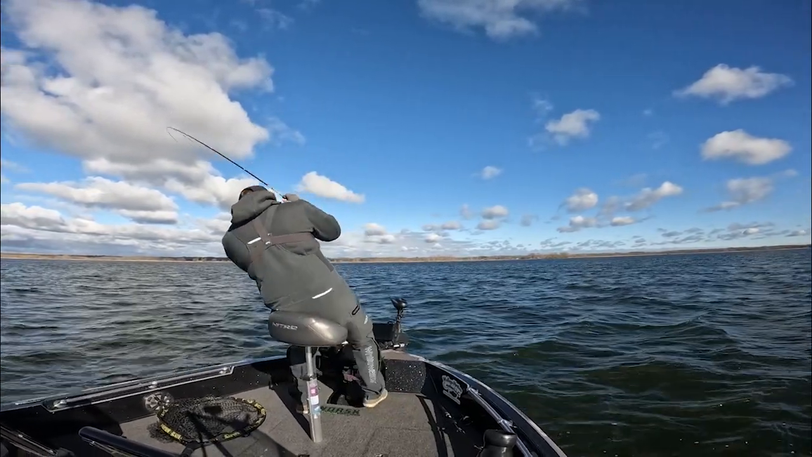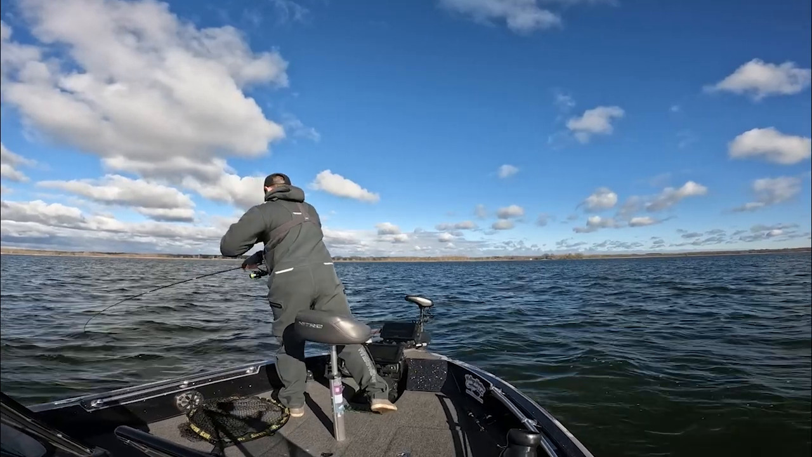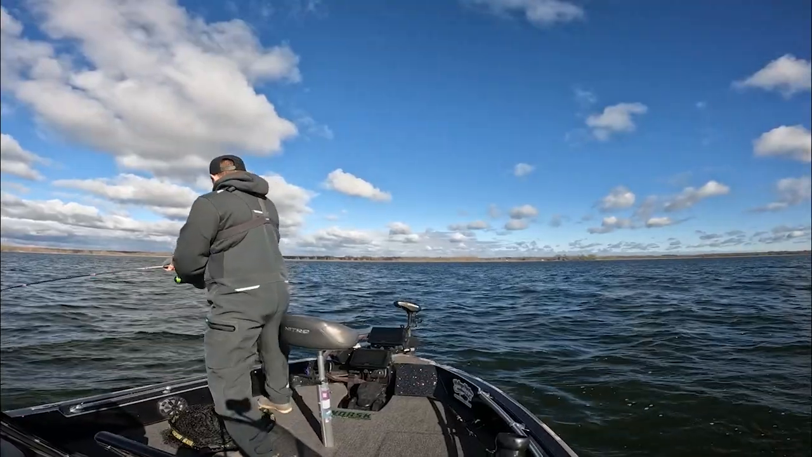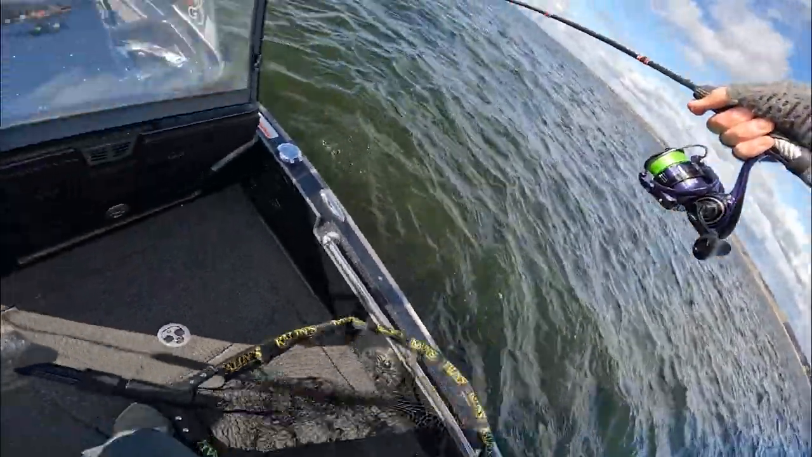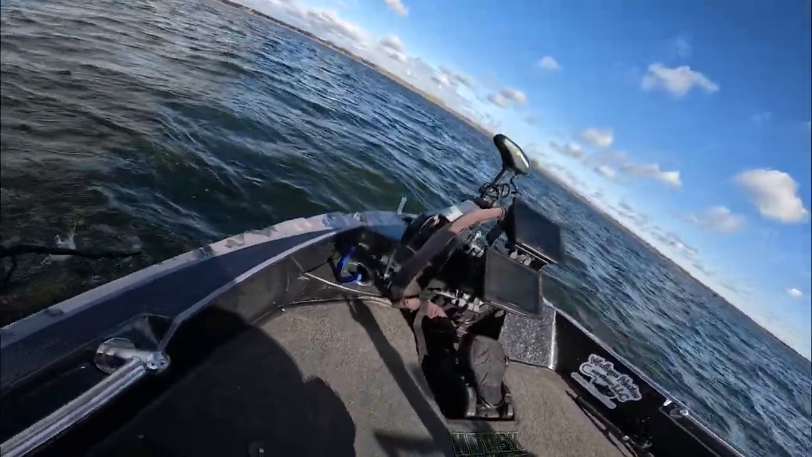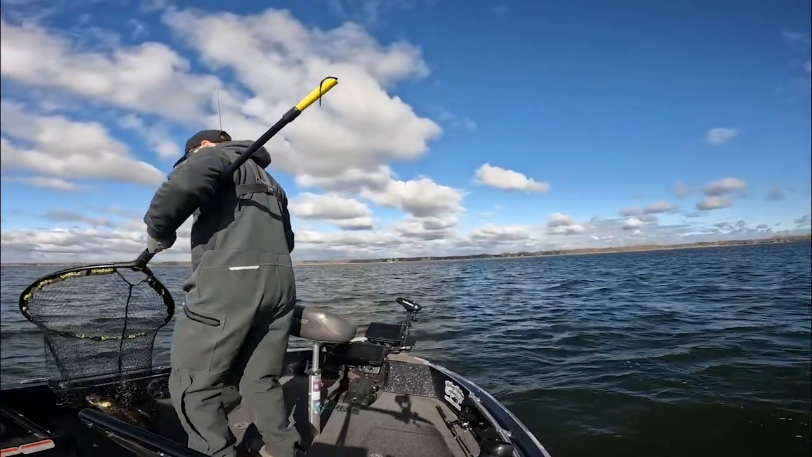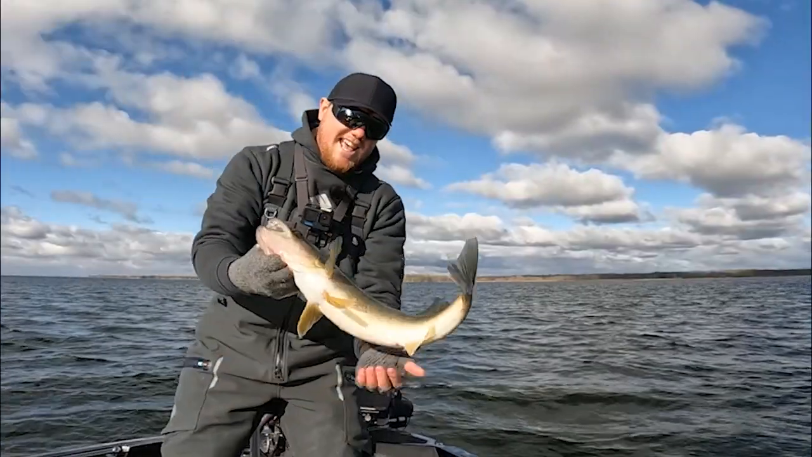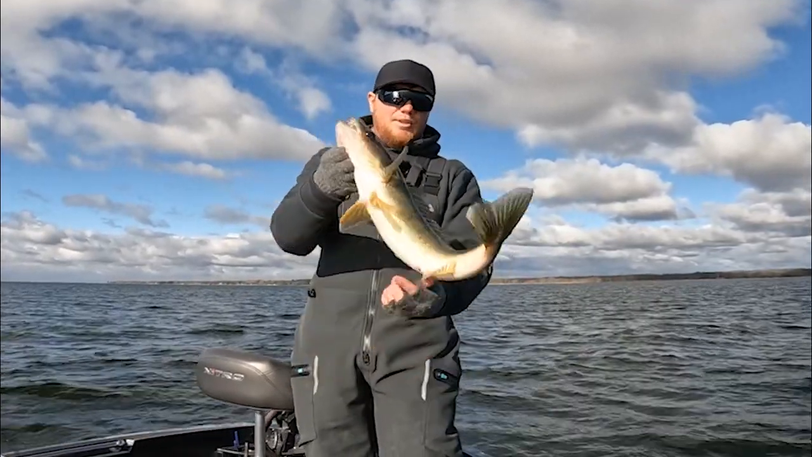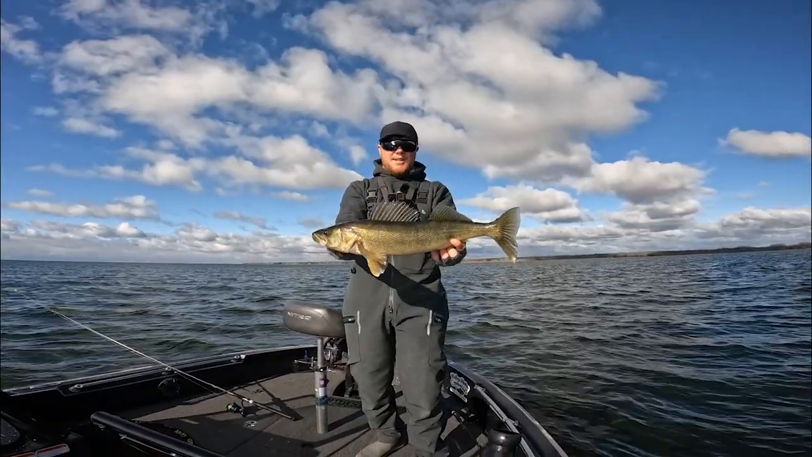Got him. That was quick. That did not take long at all. And we got him. Oh yeah. And that right there is a picture perfect opportunity to live scope some fish, and that is a great one to start with.